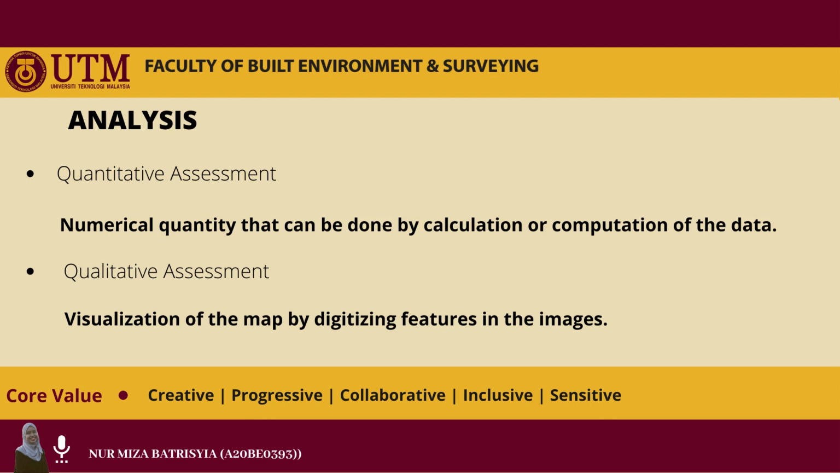Since we have no data to be presented, I will only brief about these two types of analysis that can be carried out in this study. So basically, we have two types of analysis, which are qualitative and quantitative assessment. Quantitative analysis is mainly about the numerical quantity that can be done through the process of calculation and computation of the data. Quantitative assessment can be carried out by calculating the root mean square error using the formula mentioned before.